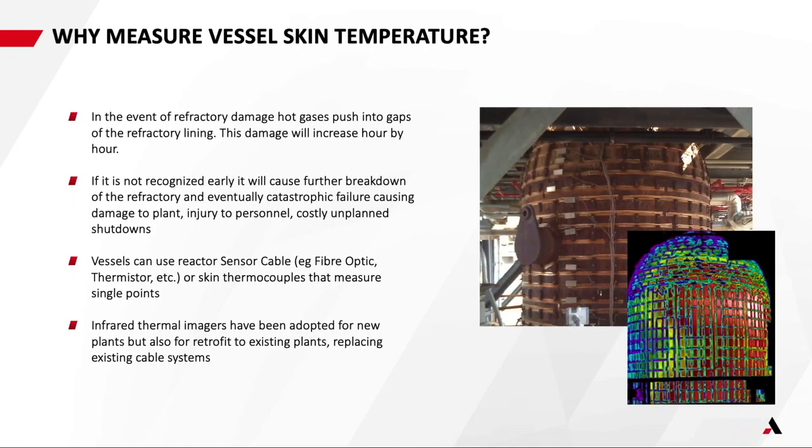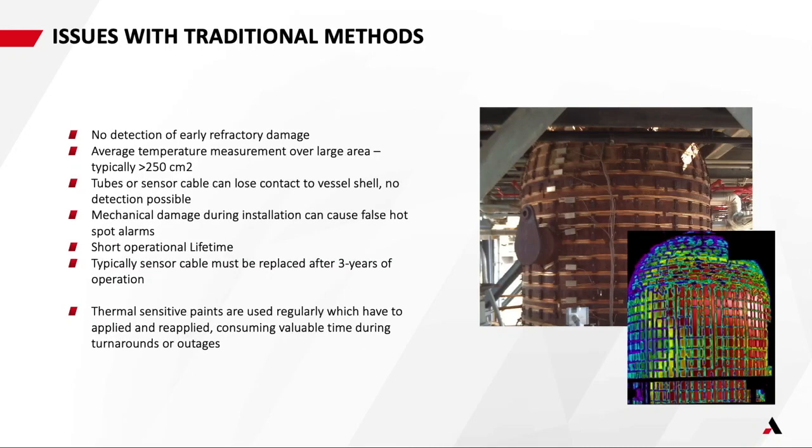So we work with the licensors of new technology, but also with the end users to install these thermal imagers around the gasifiers. They're quite difficult applications in a lot of cases. They're very crowded areas, and they're quite congested by scaffolding, by additional levels, by walkways, and that means that sometimes we need quite a few cameras to cover these gasifiers, but the benefits are still there in terms of coverage which you receive.